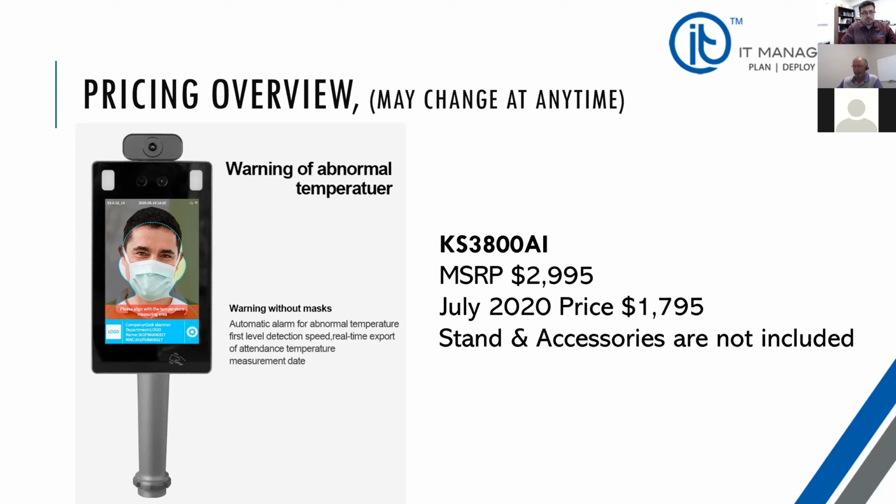The kiosk device that you saw, short of the stand and the accessories, will be $17.95 in the month of July. The reason we had to put some kind of date is that we have no idea what happens with the tariff, what happens with shipping costs, and so forth.